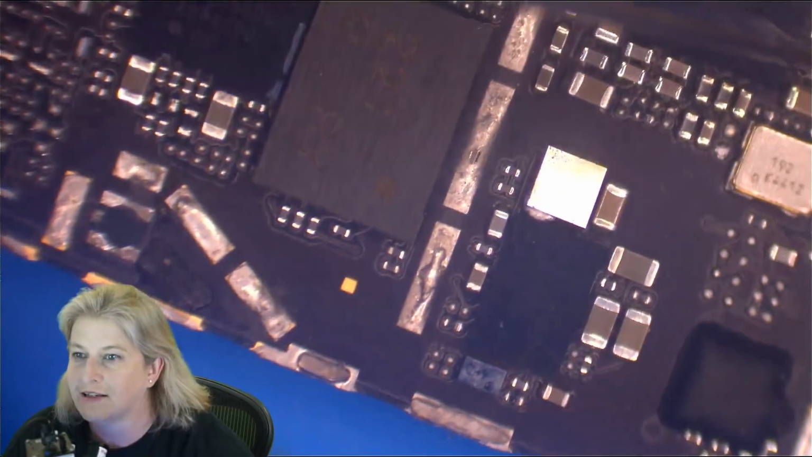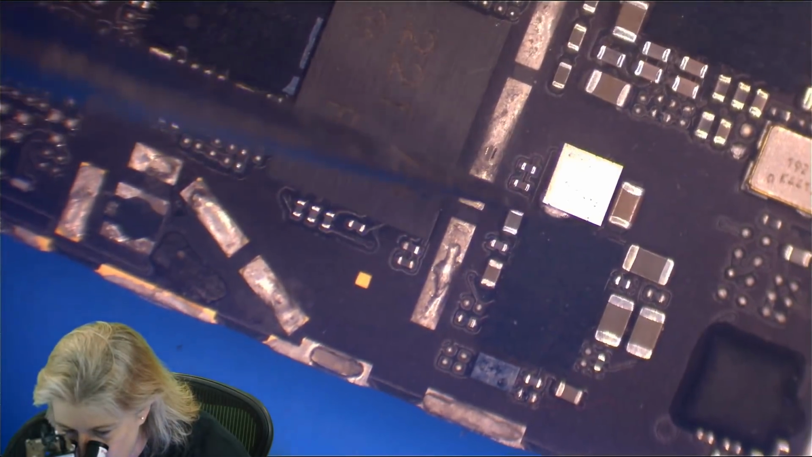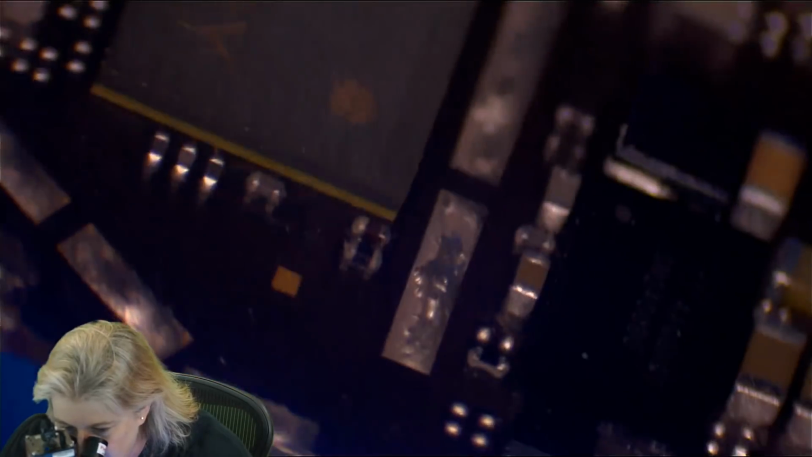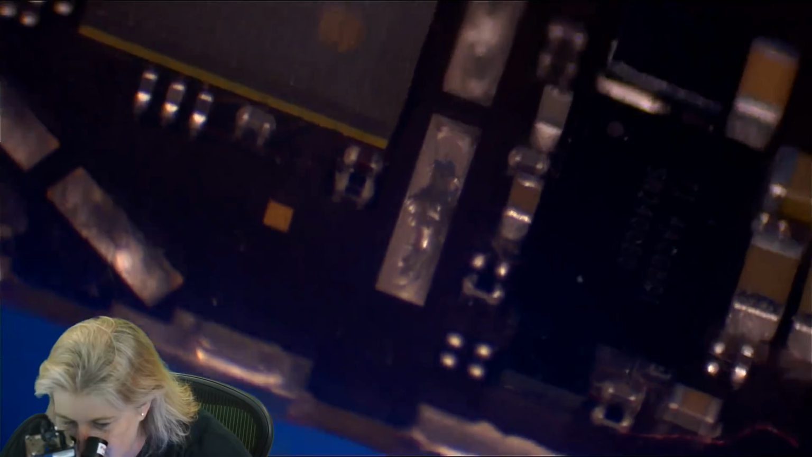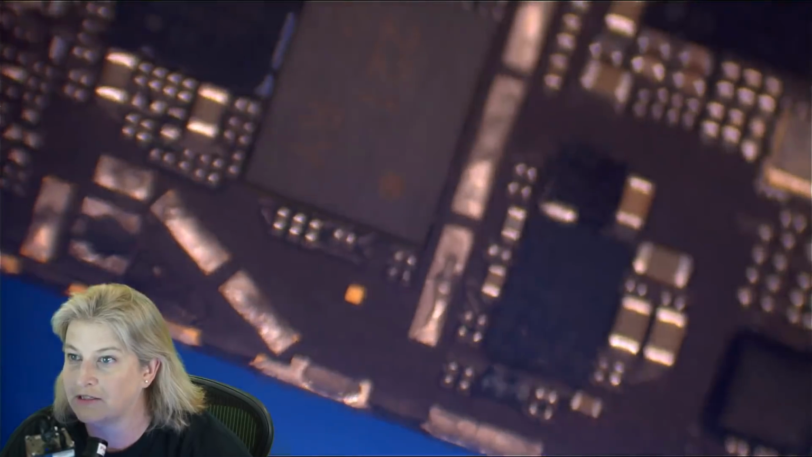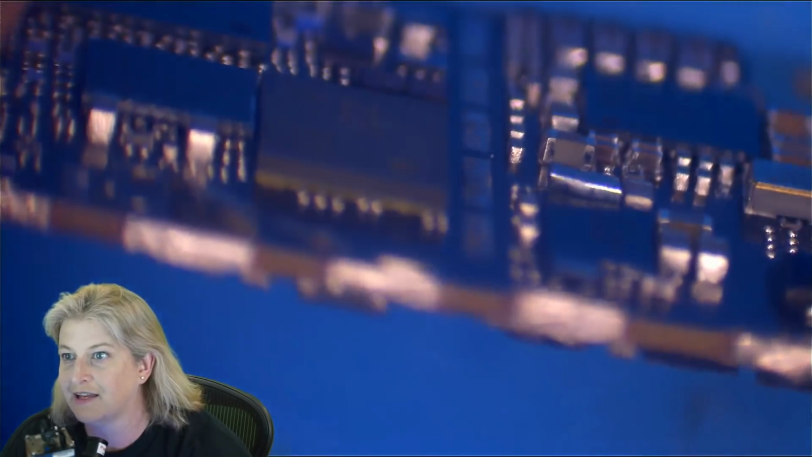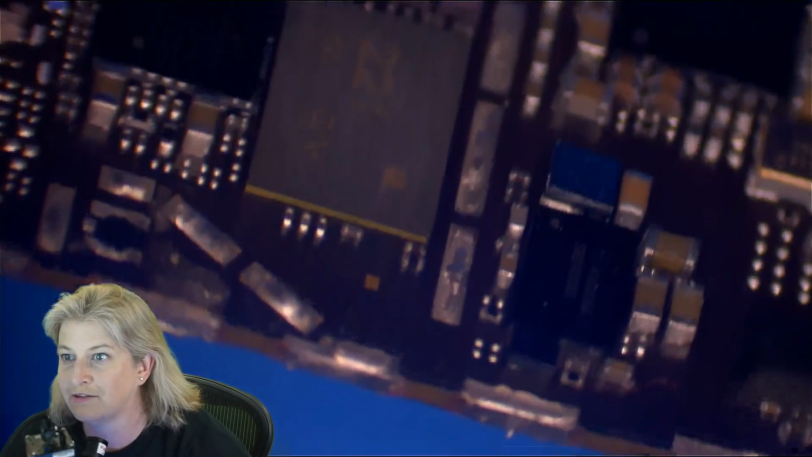I see a little bit of a spooge there. That is not normal, and I don't really know how that, that's not something that can happen. That is only done by fairies and magic. I mean, how does that just happen? Answer: it doesn't.